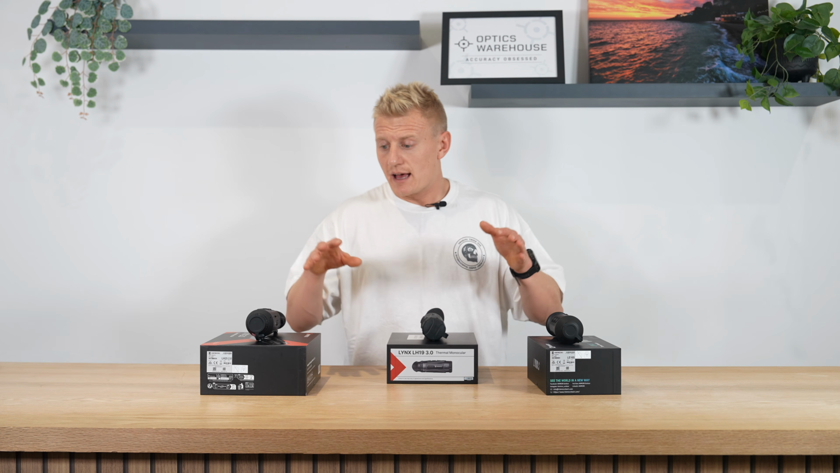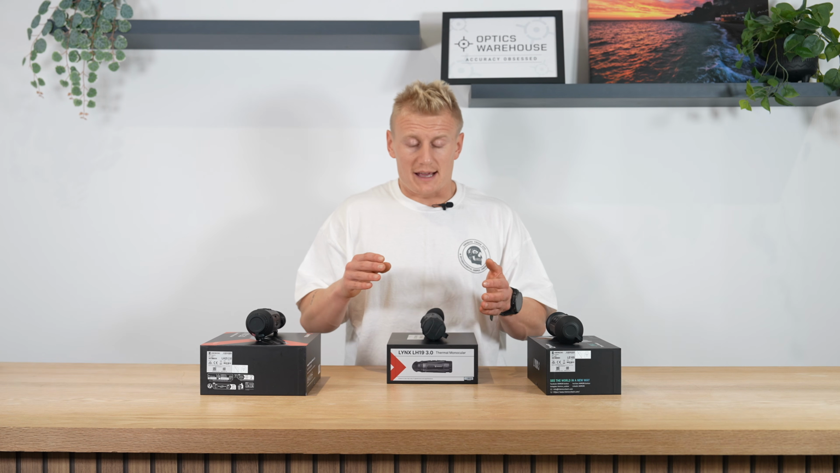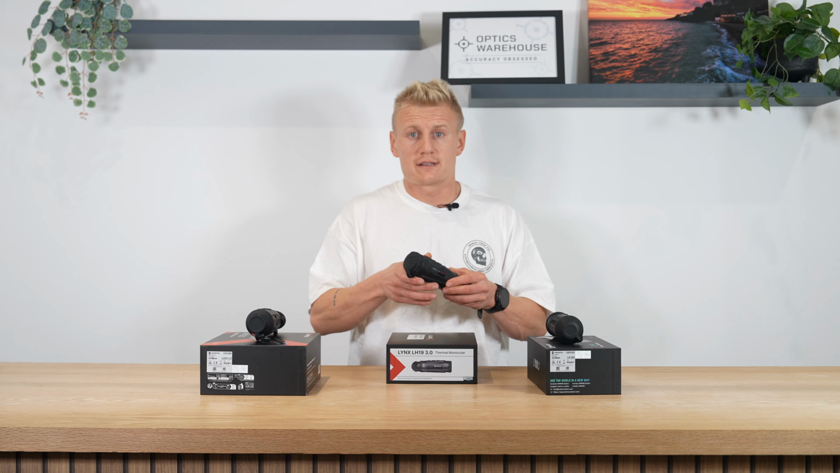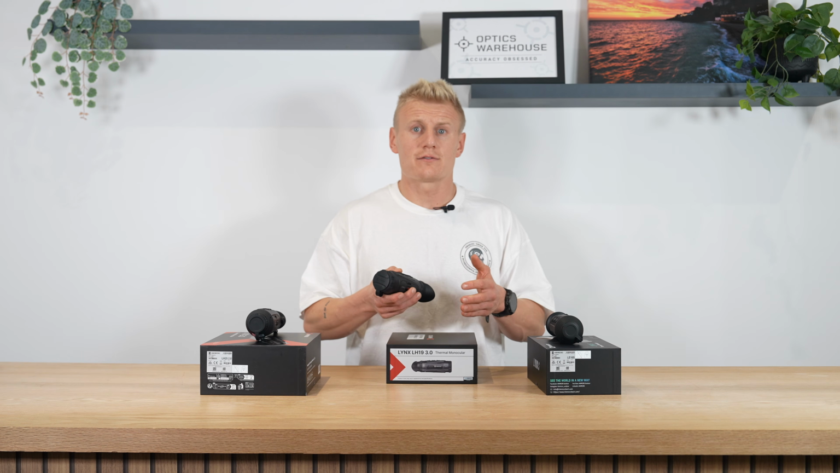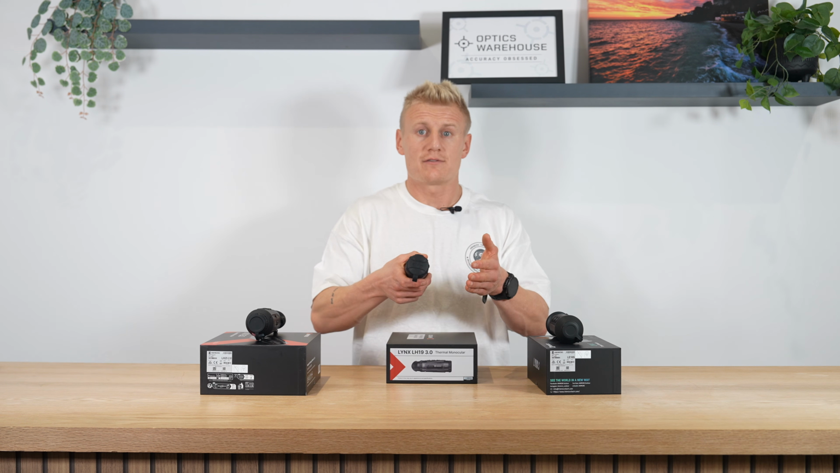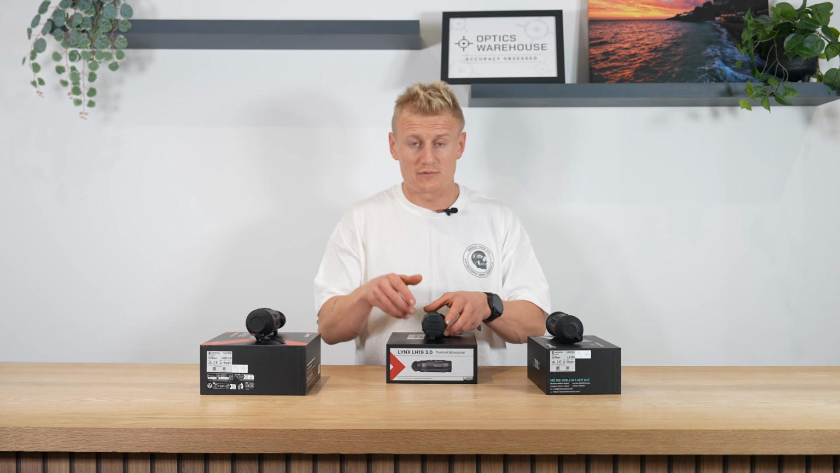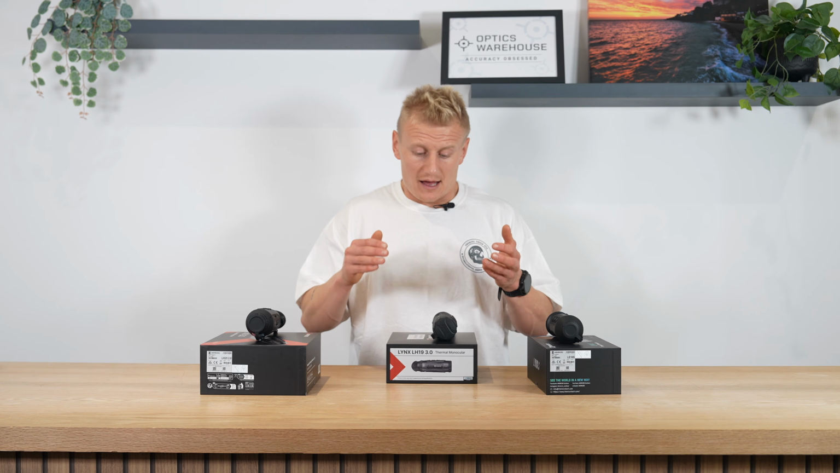So like I said, those features weren't available previously on the other models, and that update has made the Lynx 3.0 take a nice step forward over the 2.0, and a huge step forward if you're still running a Lynx 1 series, a big step forward there. So that's some nice improvements that we're seeing straight off the bat.